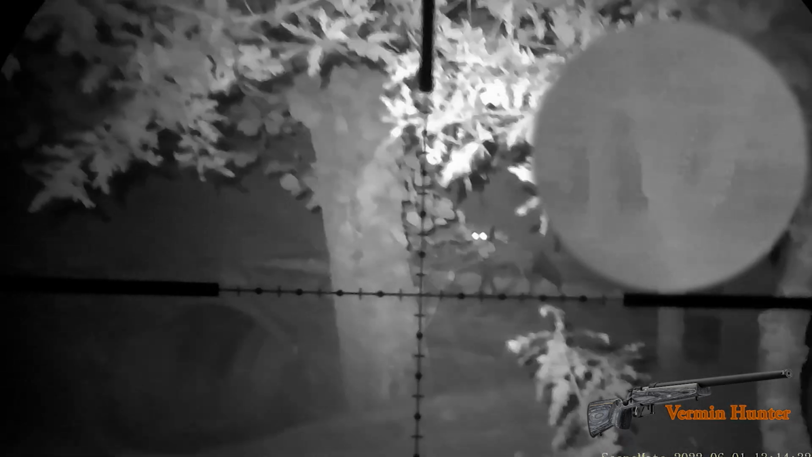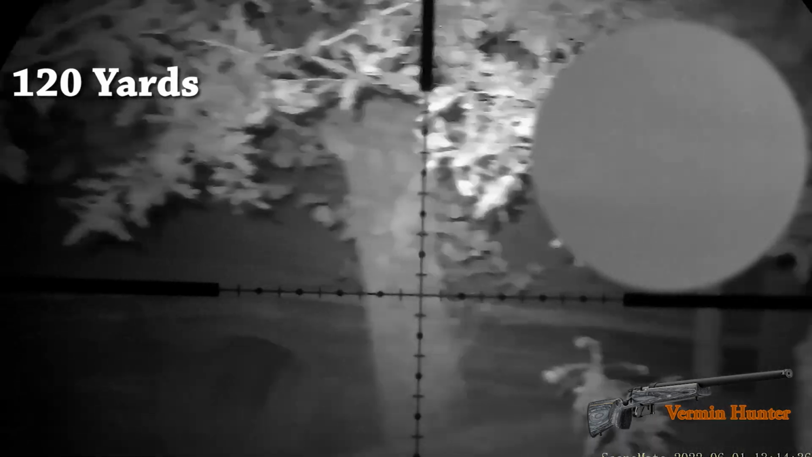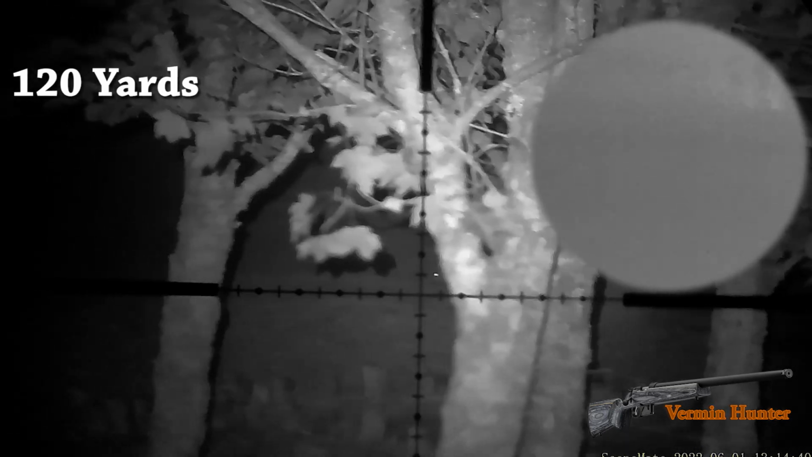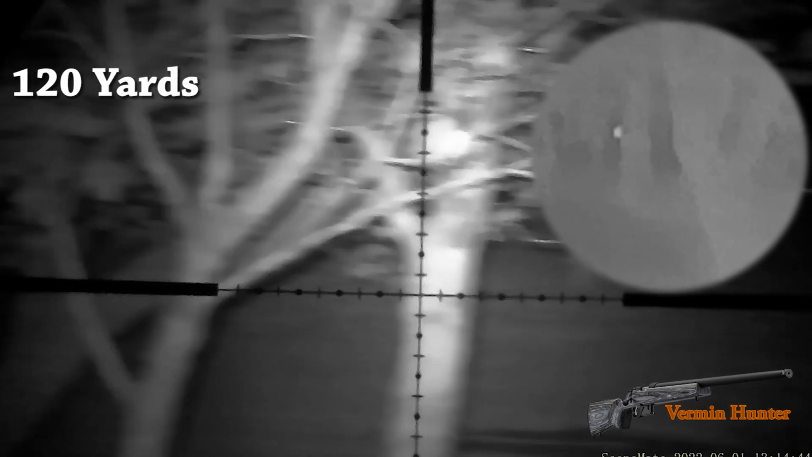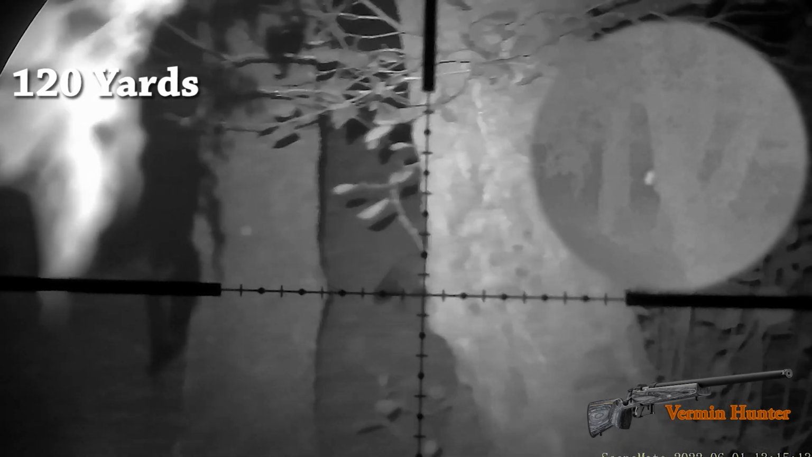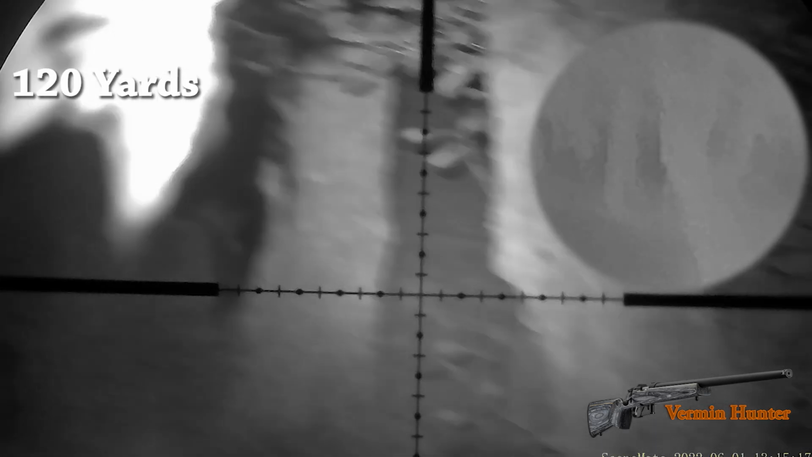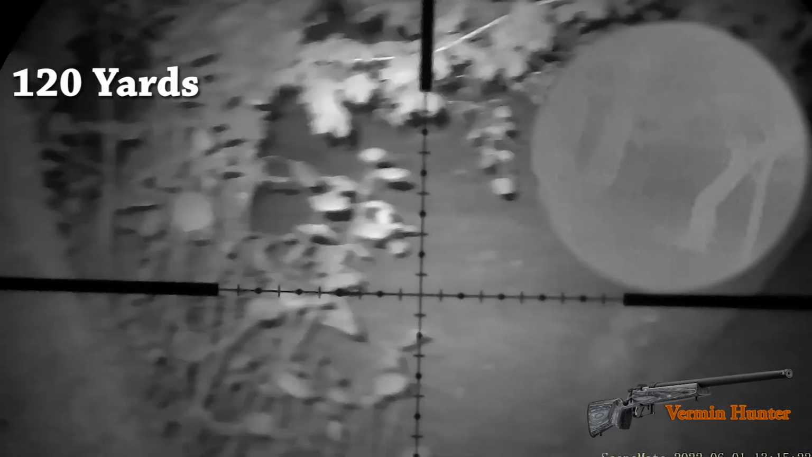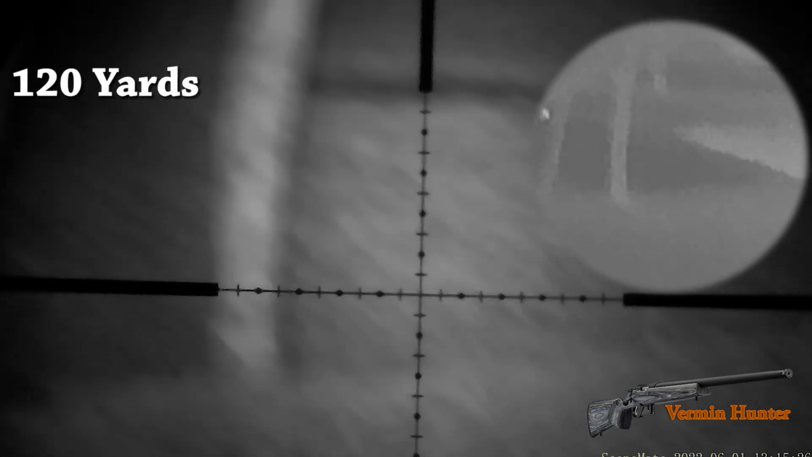I pulled out my tripod, and I called it a few times to get its attention because it kept running back and forth. It seemed to be ignoring me. It did notice I was there on one occasion, but it did ignore me then. When it came back, I took aim and then dropped it with one shot.